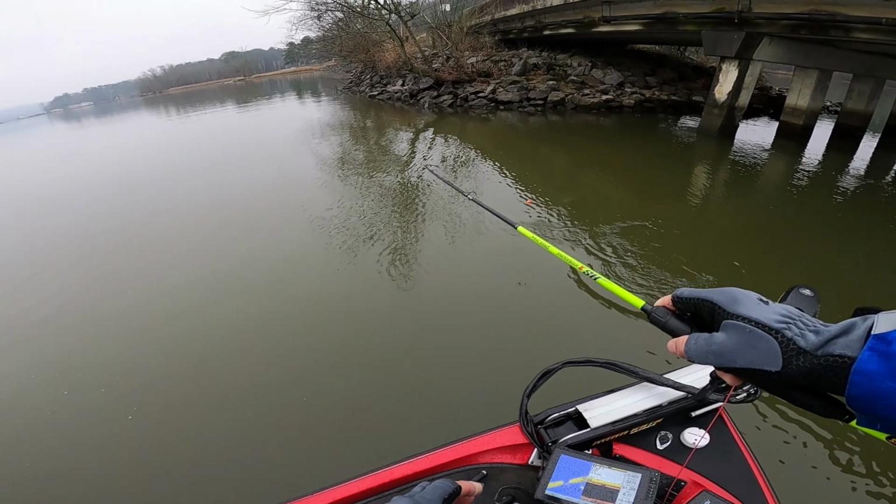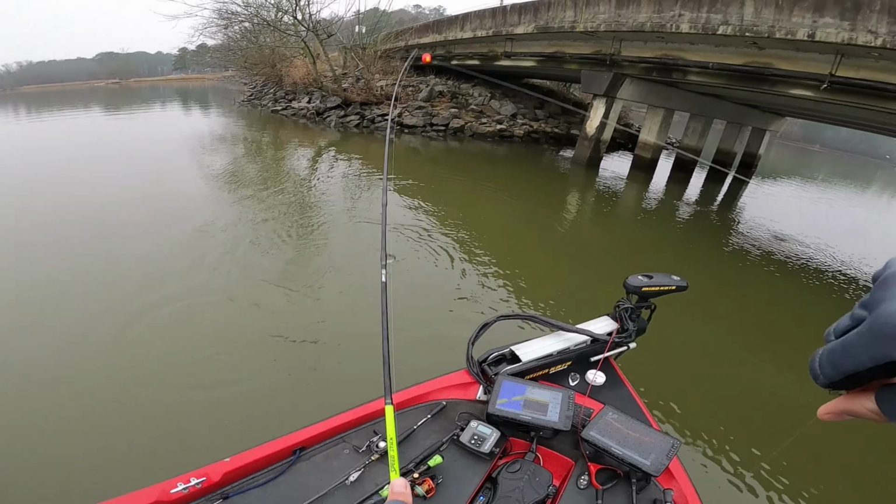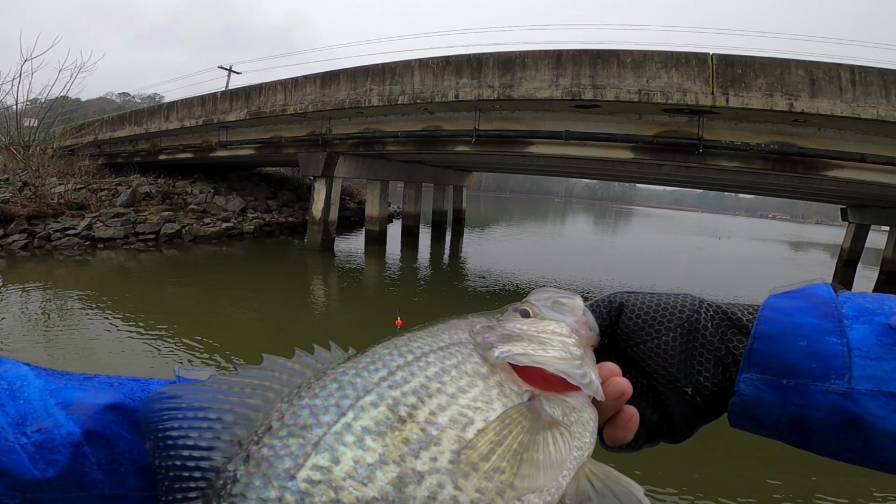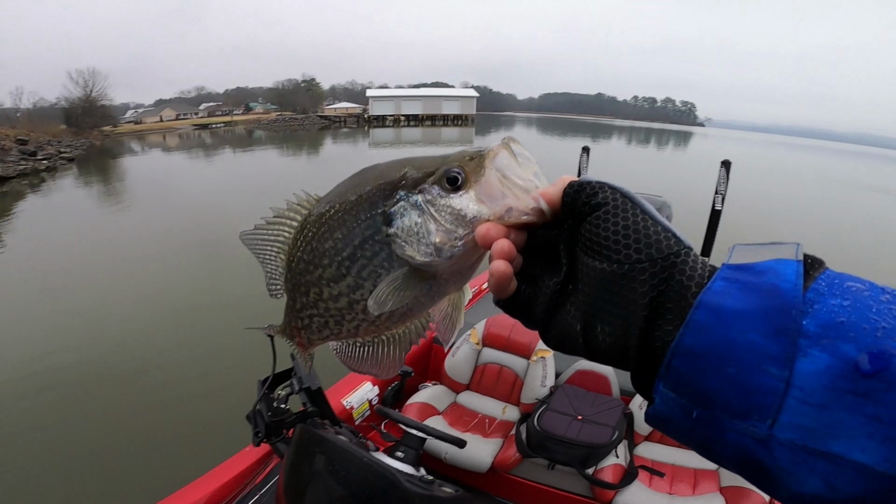Oh man, he's pulling drag. Hopefully I got him hooked good. These little jig heads are amazing. Woo! Look at that. So big. Wow. That's awesome. Love it.